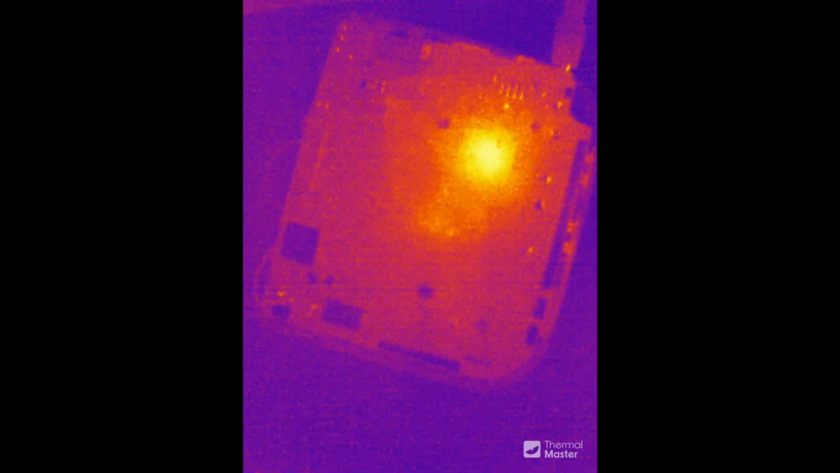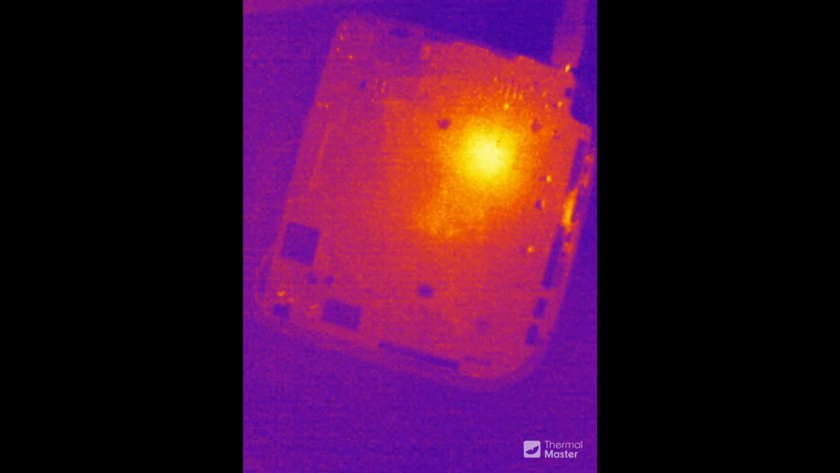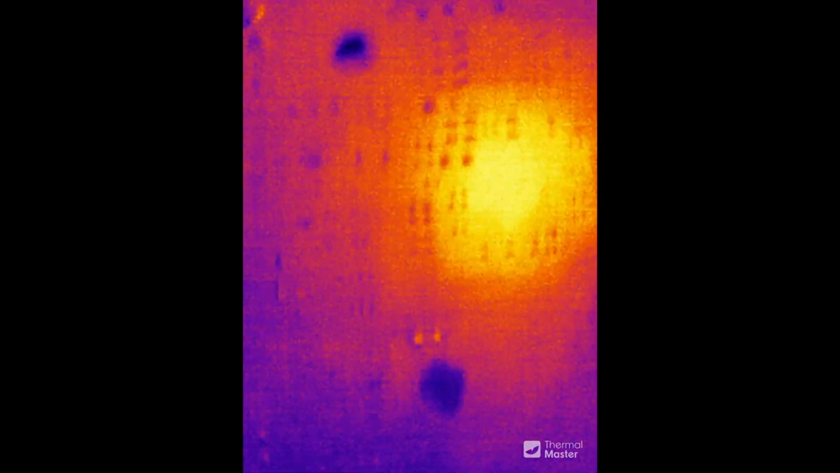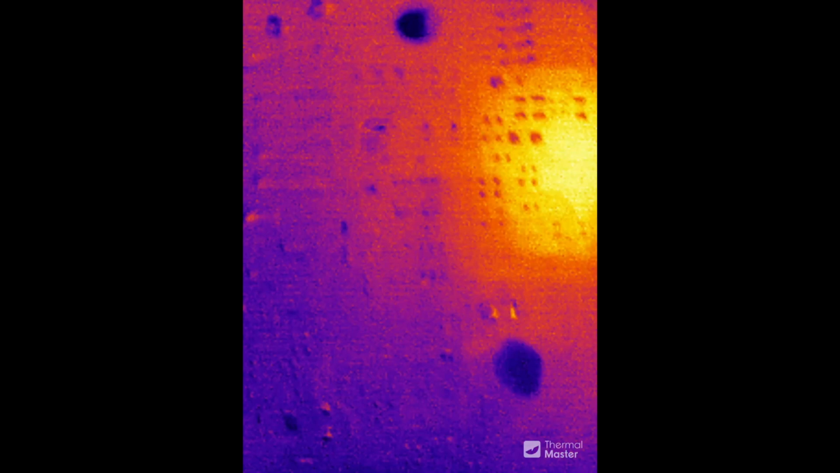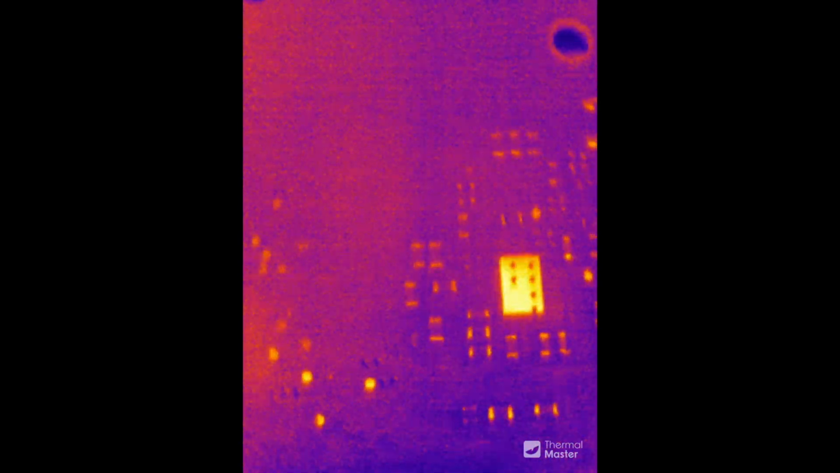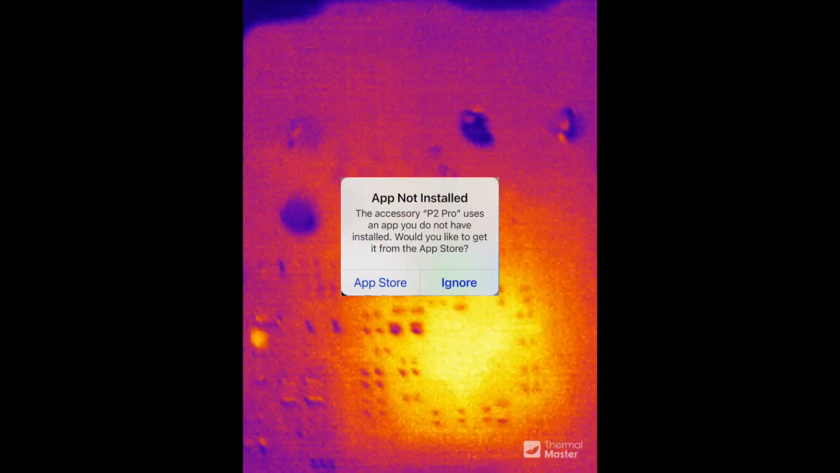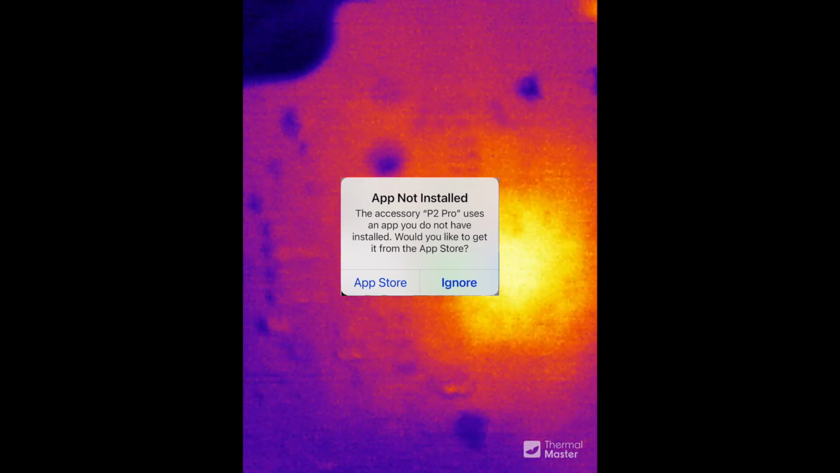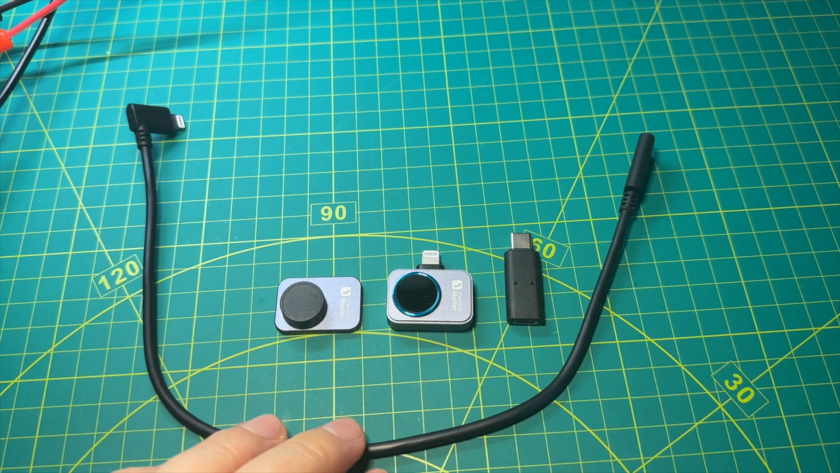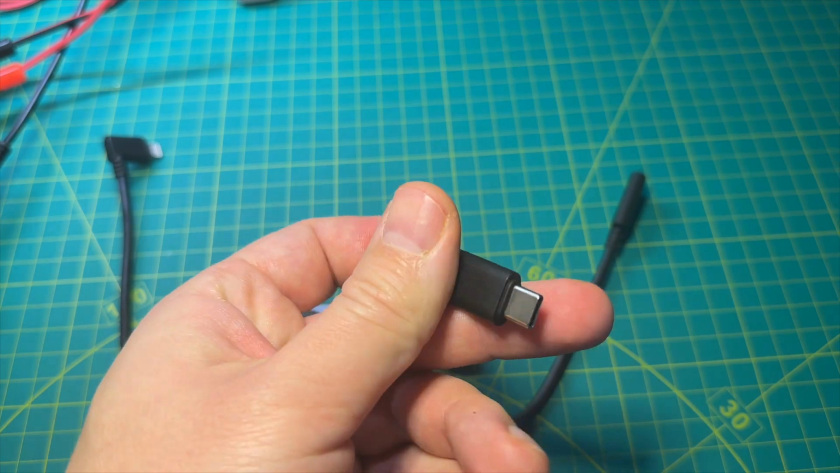Now onto the pros. It has very high resolution and frame rate, so you can discern small details. It has a macro lens included, which is very nice for PCB work and other fine detailed work. It has temperature alarms, which can be useful. A small thing, it pops up a prompt to download the app when you connect the camera to your phone for the first time, and it comes with the extension cable and a USB-C to Lightning adapter. You can buy both of those separately, but it's just nice to have them included.